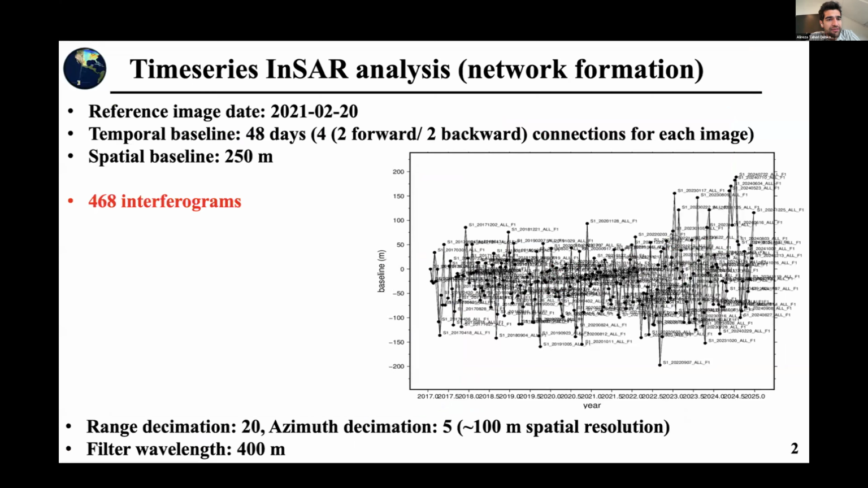I created a network of interferograms with a temporal baseline of 48 days and a spatial baseline of 250 meters, and I selected the middle image in spatial and temporal baseline as the reference image for co-registration.